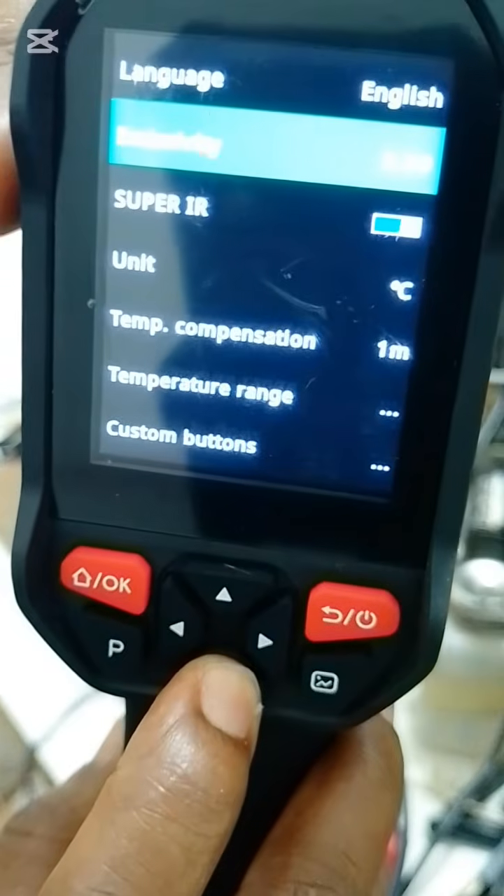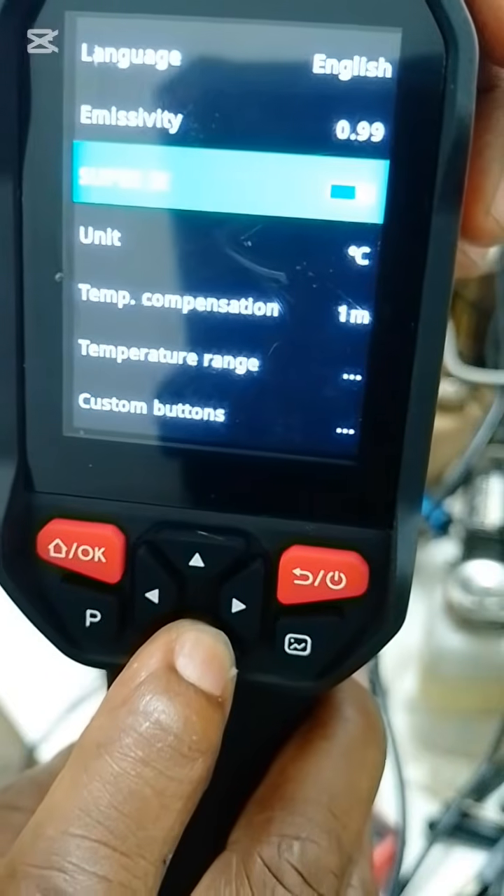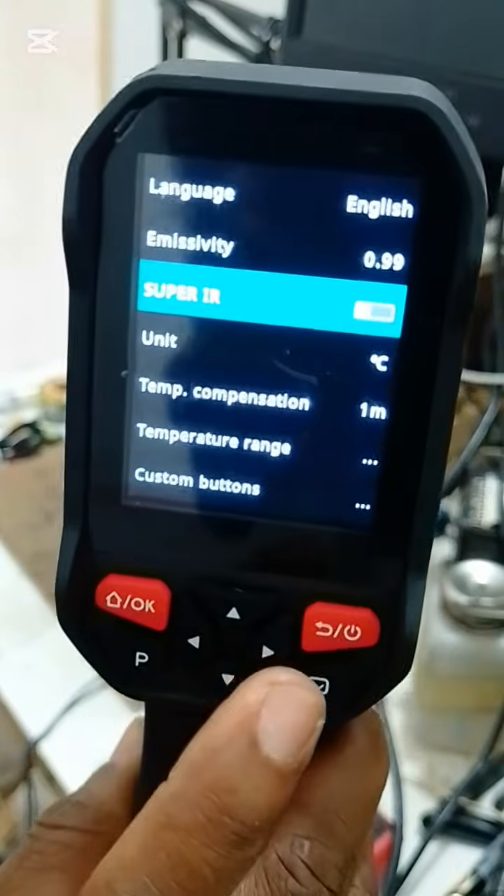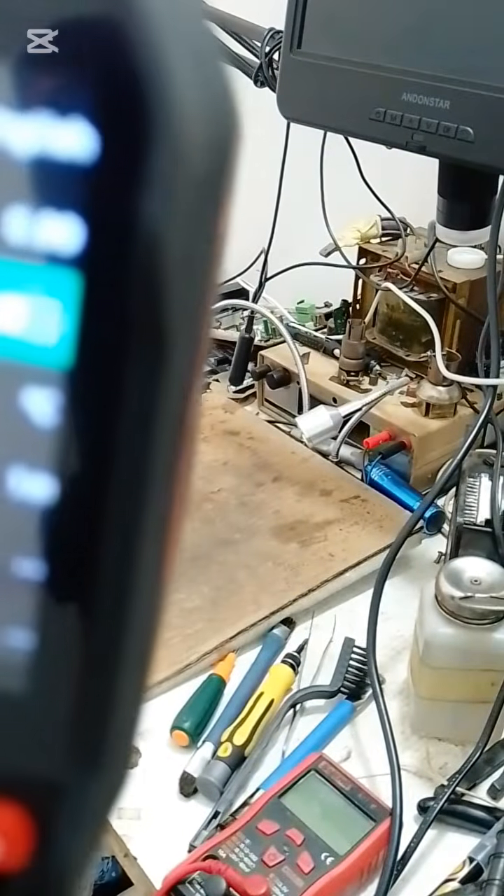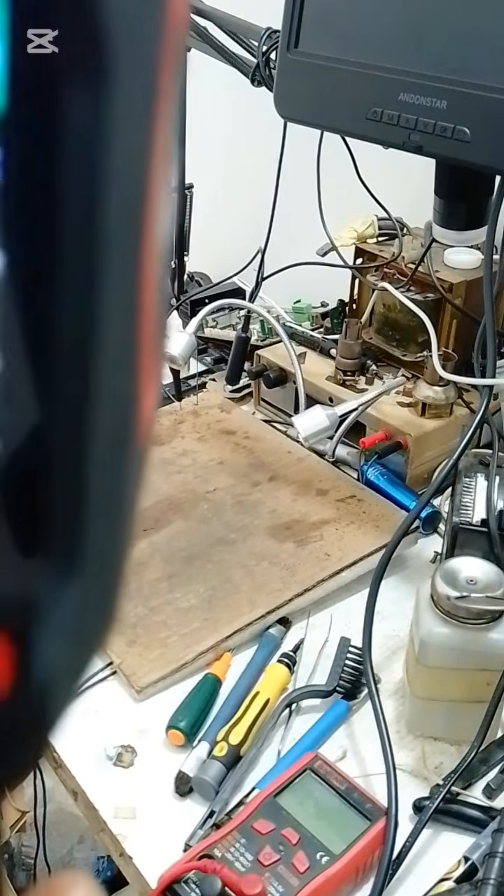We have super infrared. If you don't have the super infrared on, it's going to operate in a normal mode. The normal mode resolution is 256 by 192.